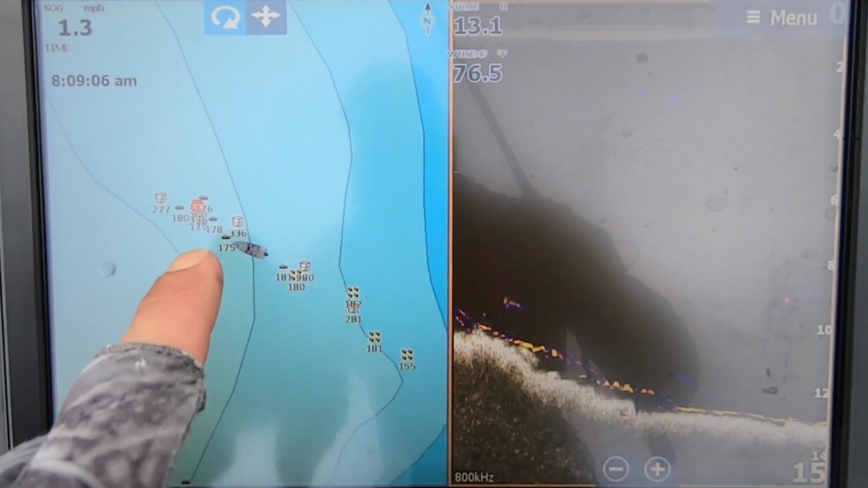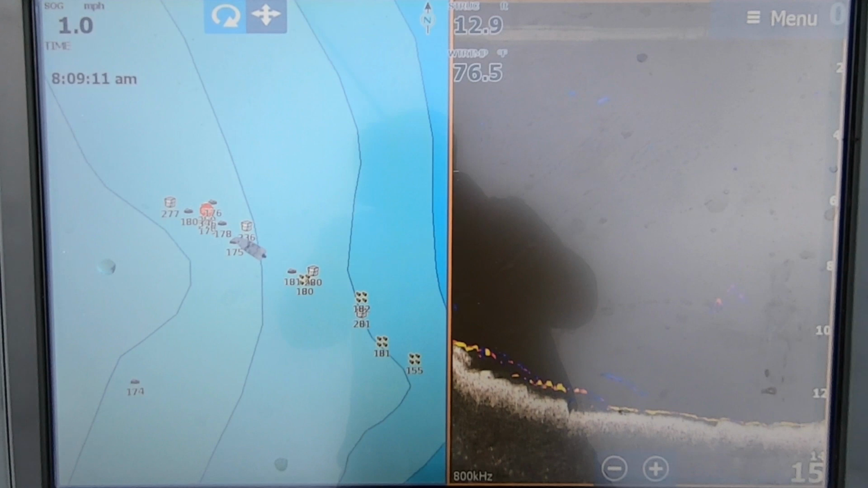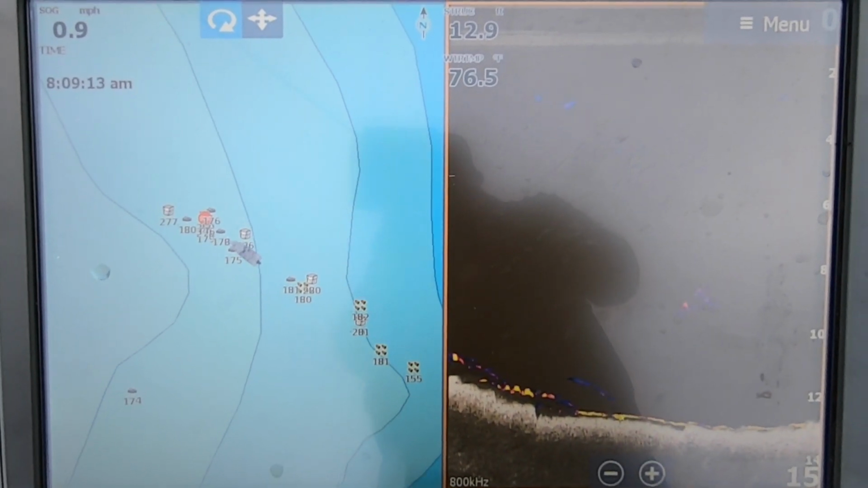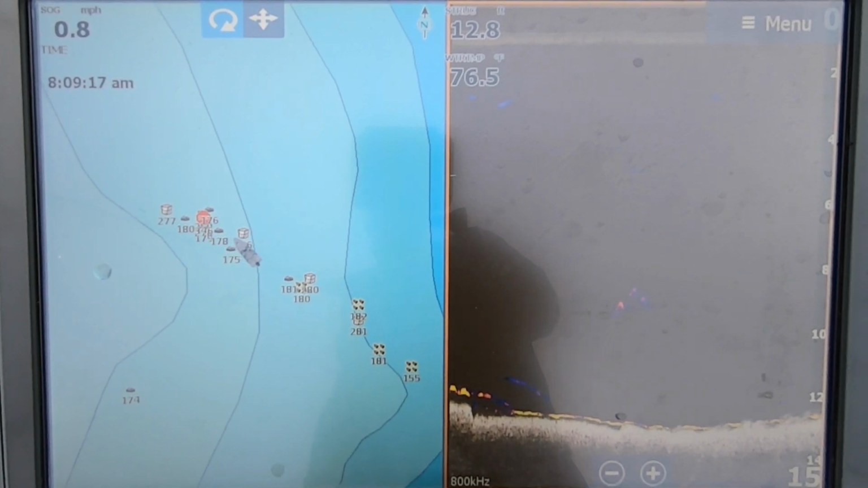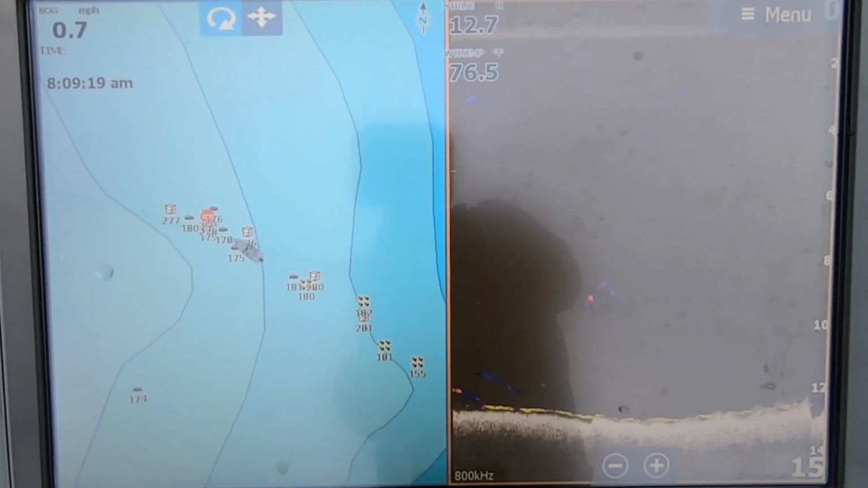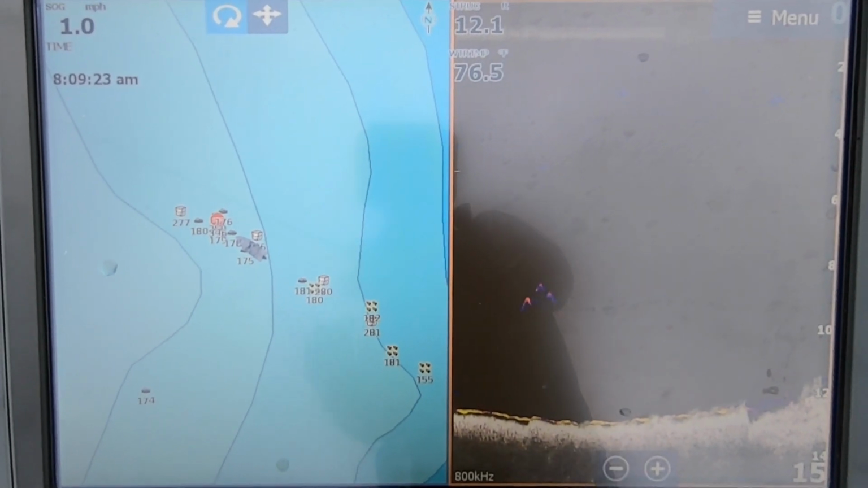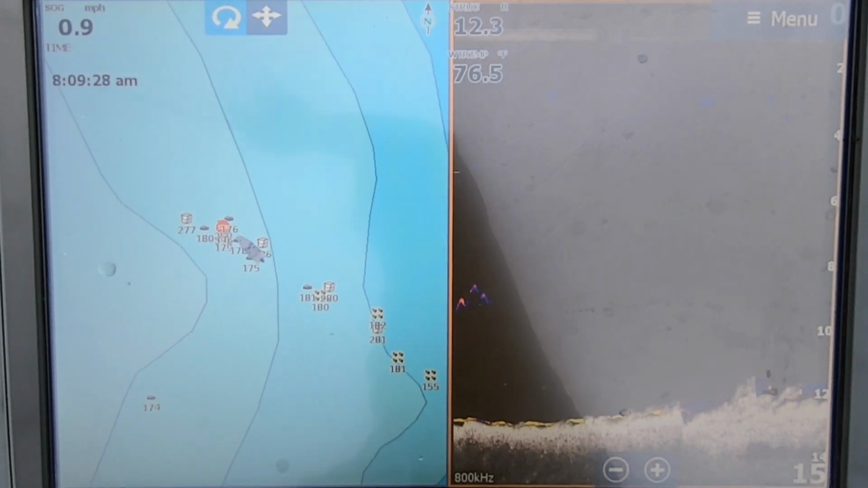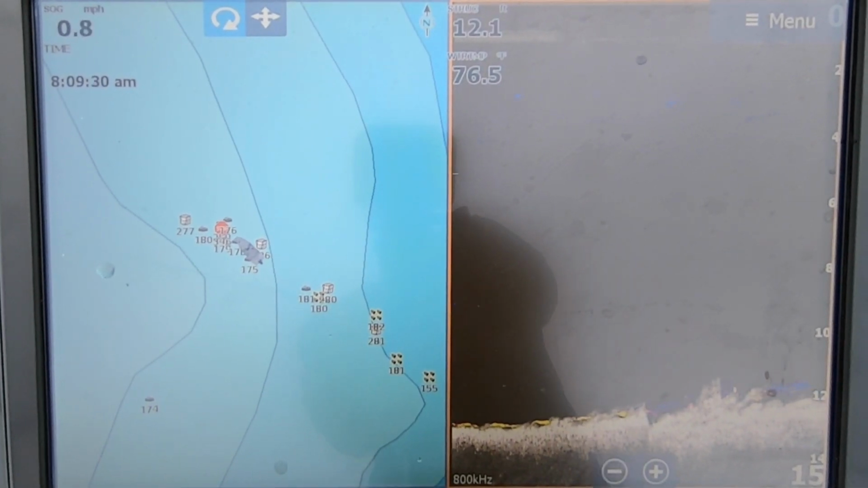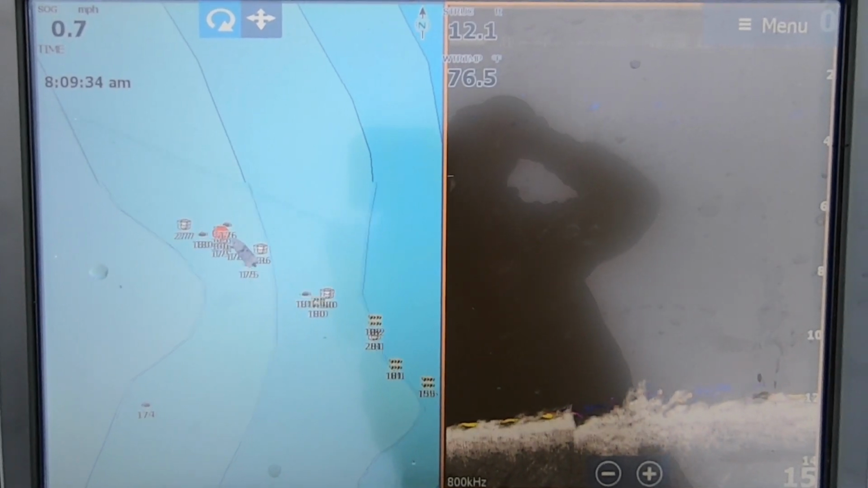Okay, so all this is an amazing rock pile. There's a lot of it. It's right near a channel. It has close access to a flat, and there's deep and shallow water right next to it. So you'll see in a minute why this spot is so good. But you can see a couple little bait fish right there to the left of the down scan. Now you're starting to get into that chunky rock bottom. And there's a couple of high spots on it.